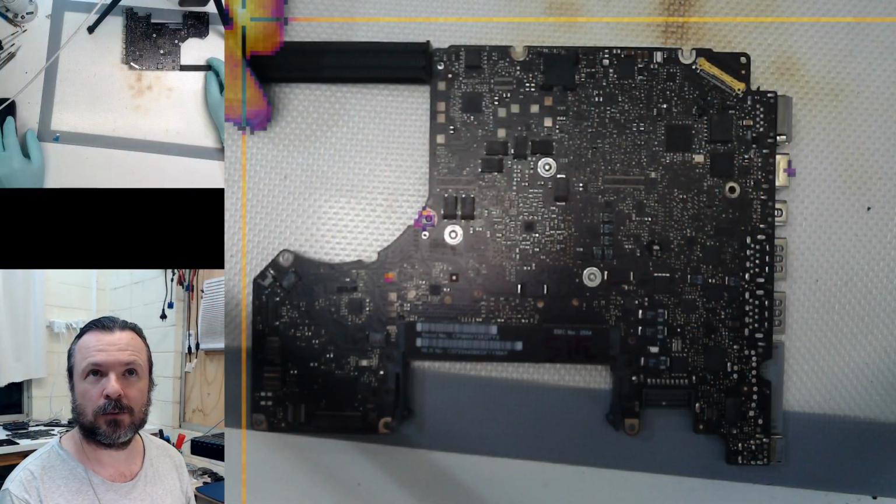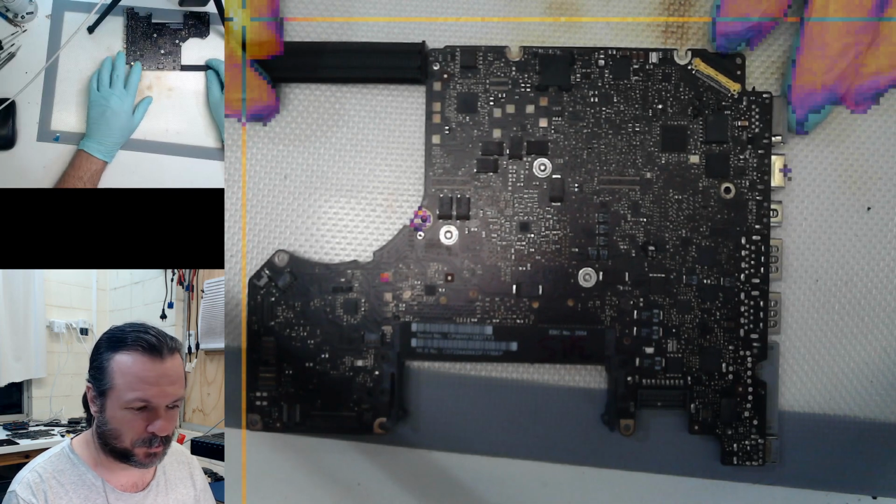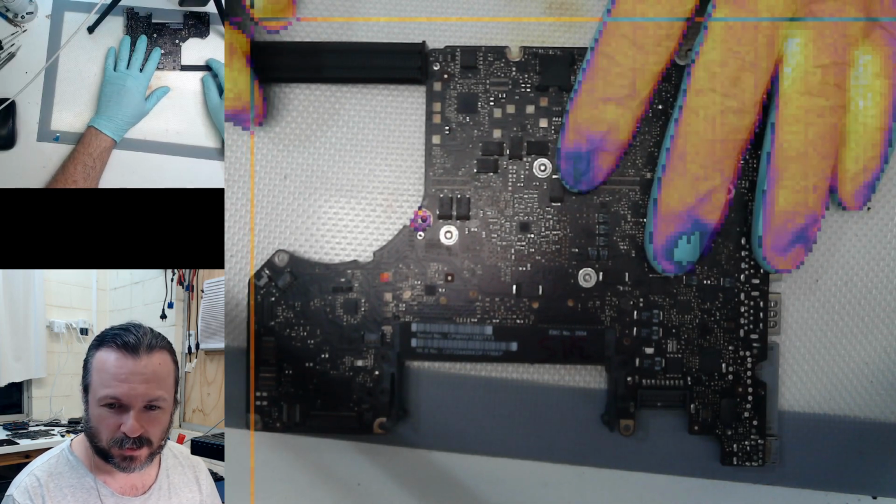Okay, let's see. It's not a macro lens, this one, it's just a standard one. So if I'm just going to put it there. Like right now, obviously there's no power on this.